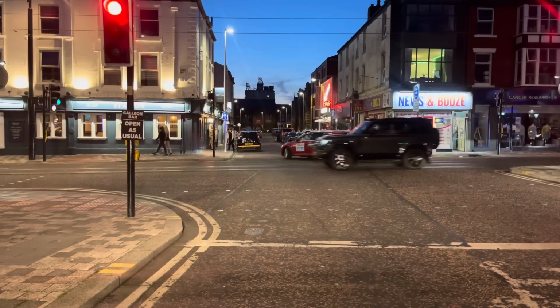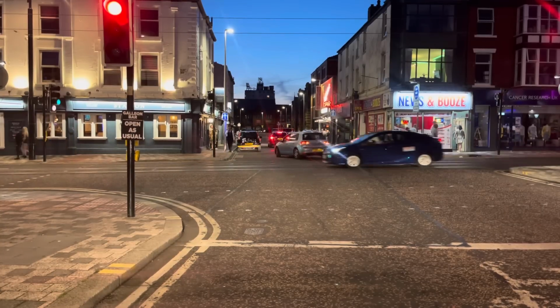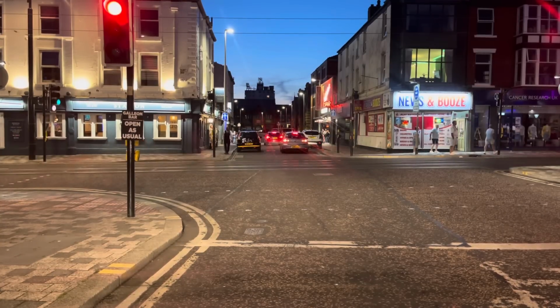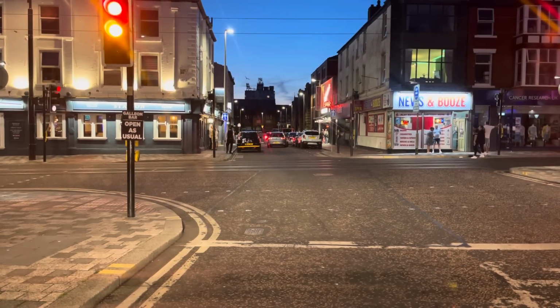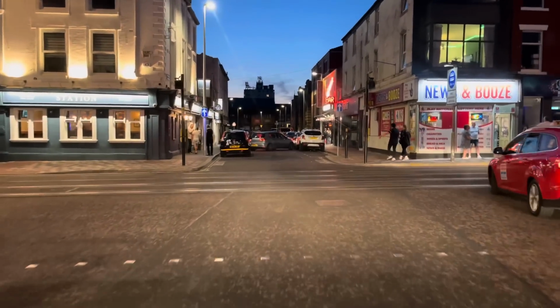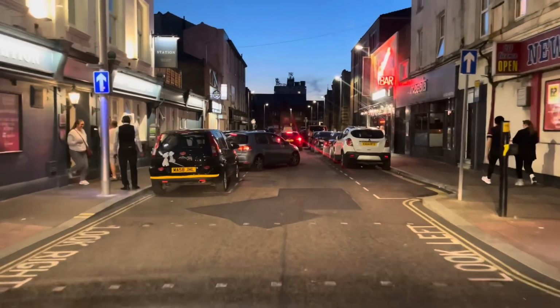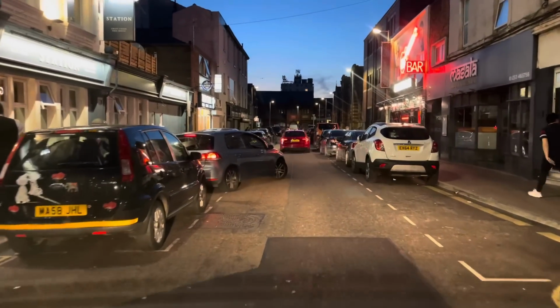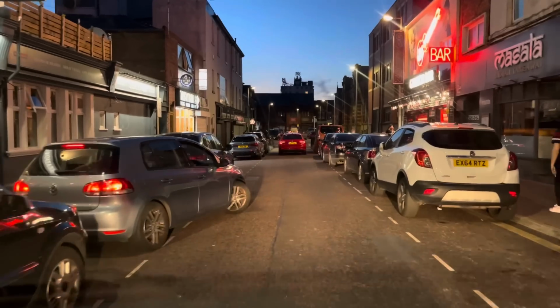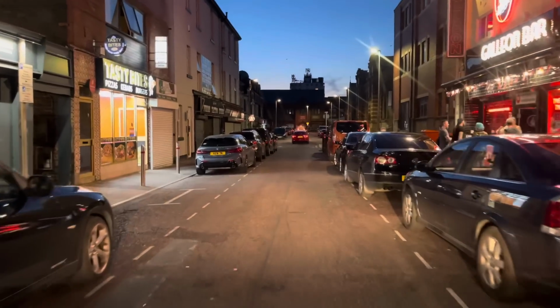I'm not allowed to turn right here, you know. Unless you're a taxi, you're not allowed to turn right here. It does seem pretty lively, I have to say. So if we head straight down here, you can see we've got the Station pub on the left. I think that was O'Neill's last year. It's now the Station. Just on the right hand side here is the Galleon Bar. That's very popular. It's like a live music venue, the Galleon. It's actually really good. It's worth a look if you're coming to Blackpool.